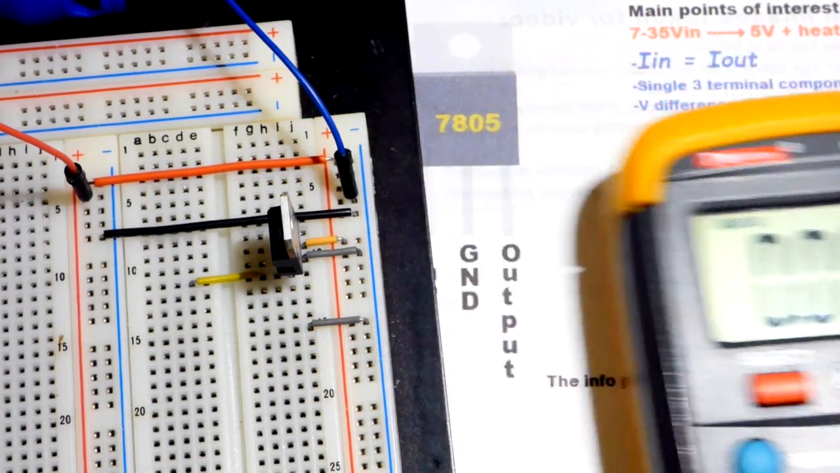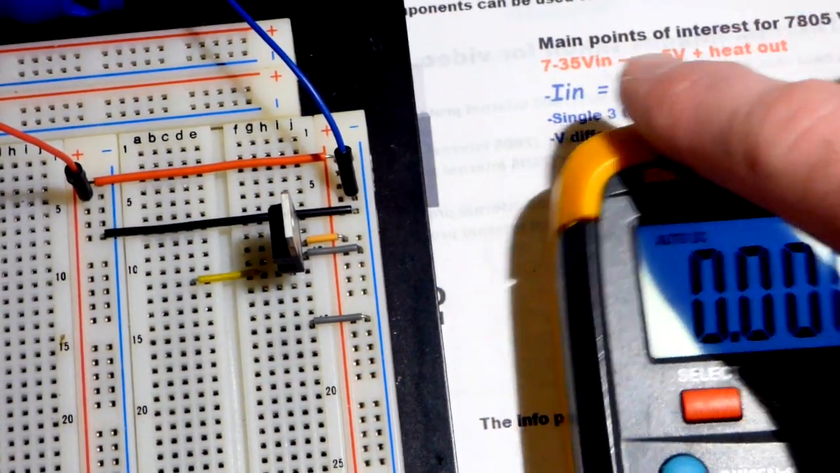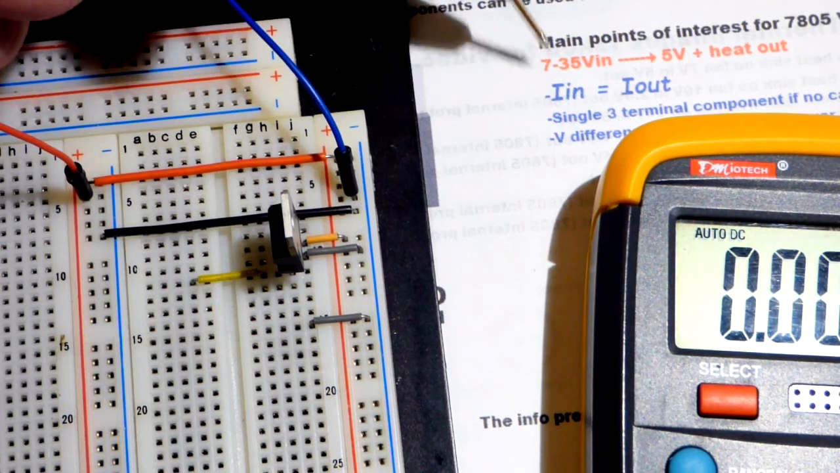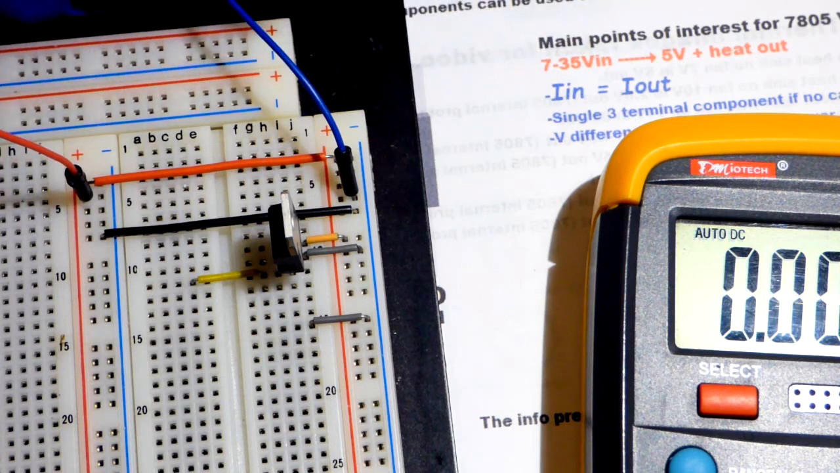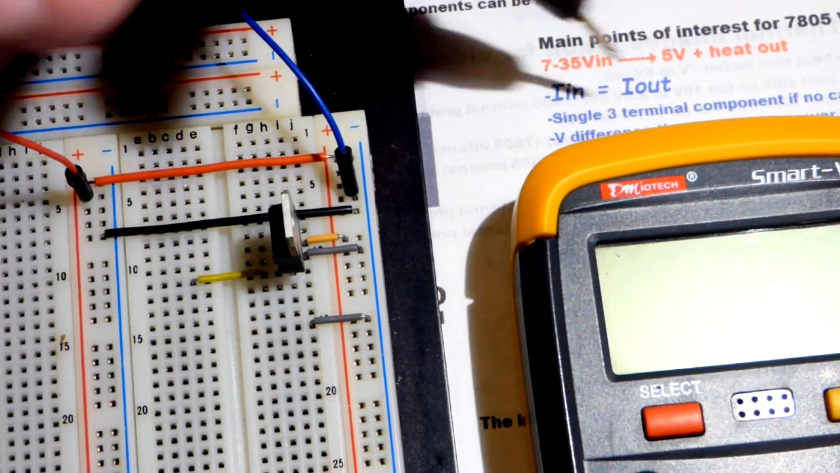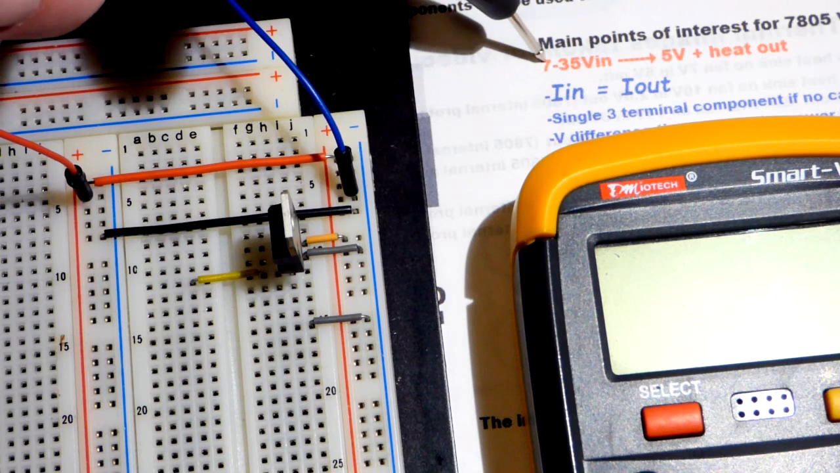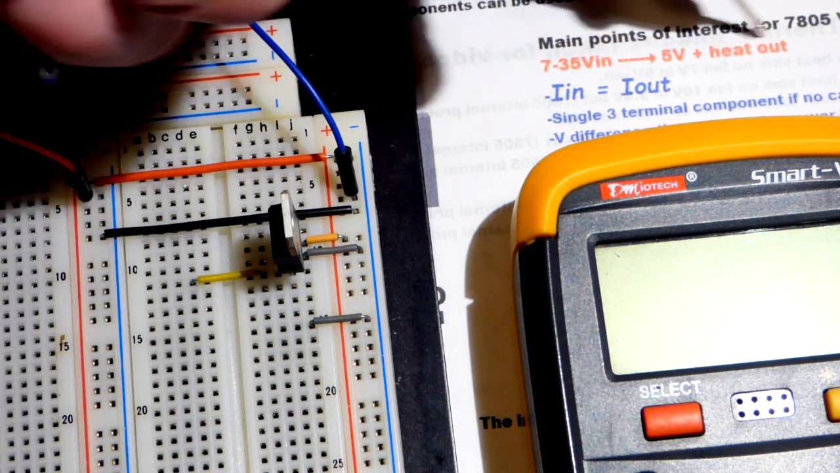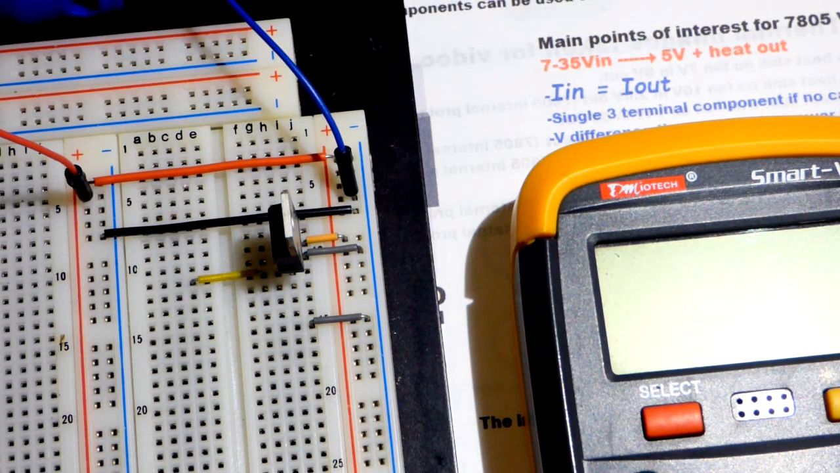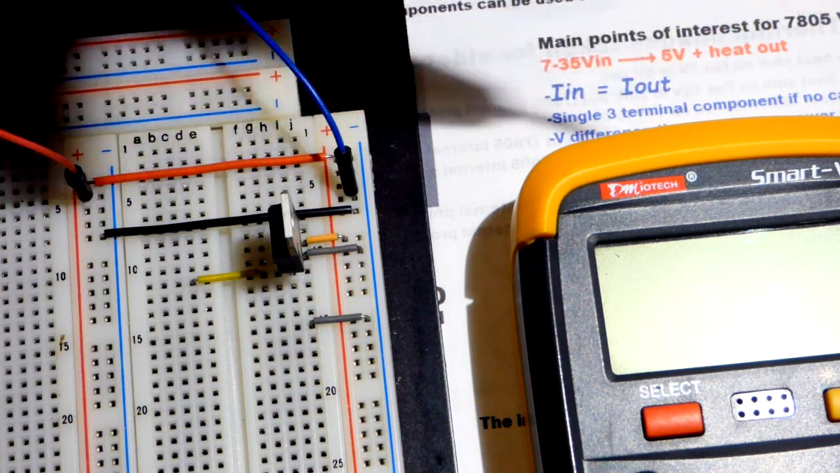So what's going on here is we are applying a higher voltage. So right here you can see the basic process. You give the integrated circuit here 7 to 35 volts according to one of the data sheets I read, and it gives you 5 volts out. Now the rest of that voltage, you have at least 7 volts. There's only 5 volts going out. What's happening to that voltage? Heat. It's being turned to heat. That's why this is obsolete for the most part. You may find a use for it, but you just got to be aware that heat is being generated.